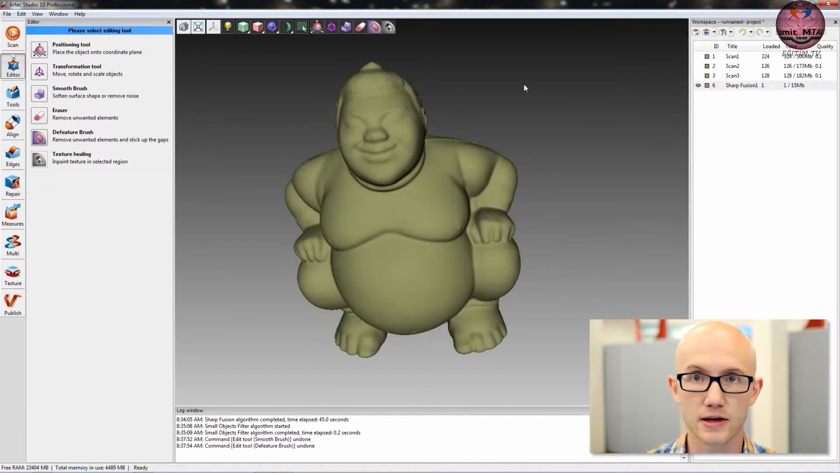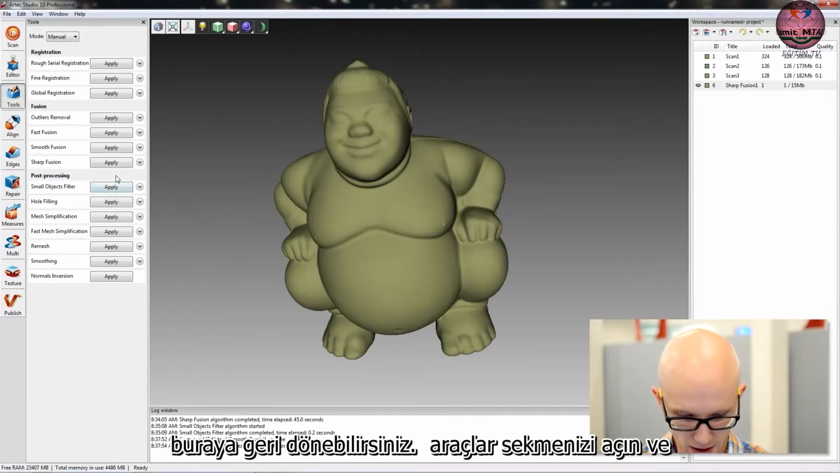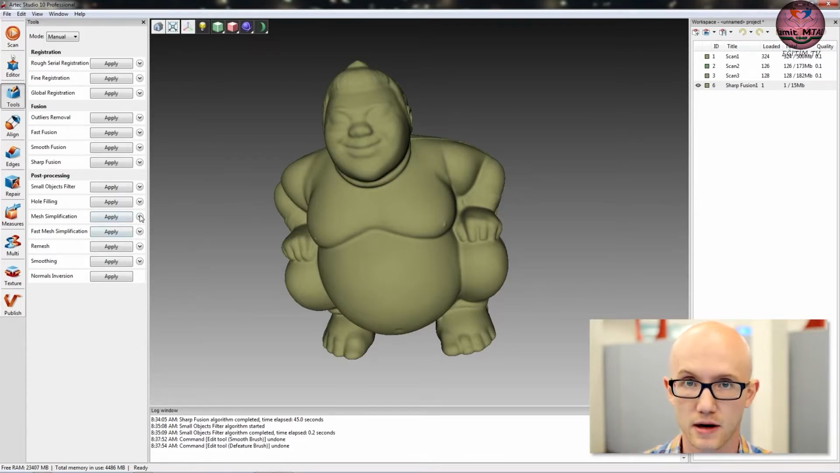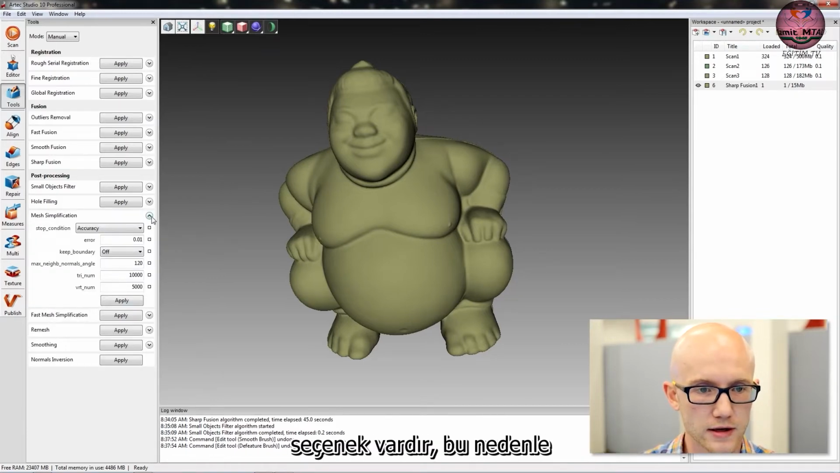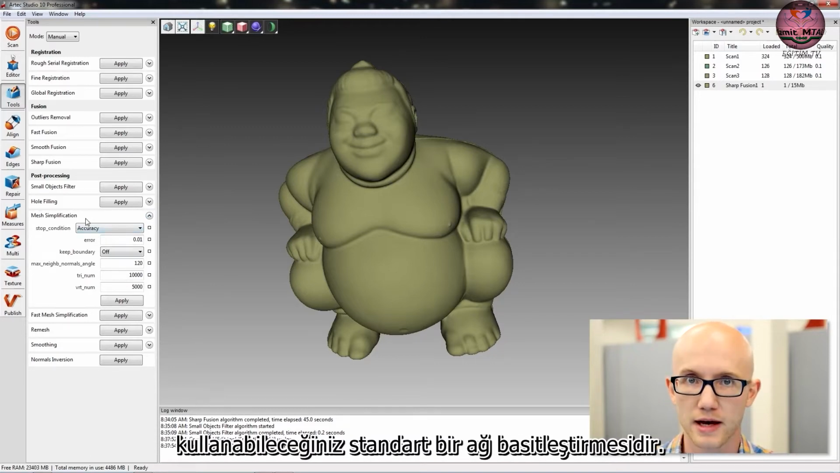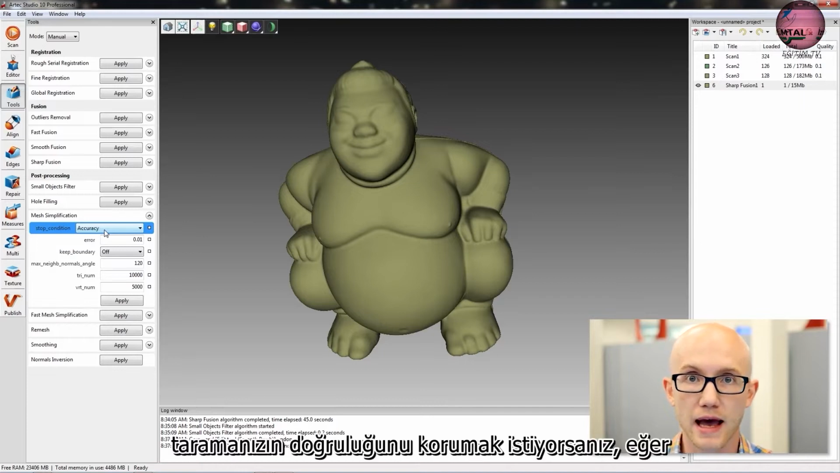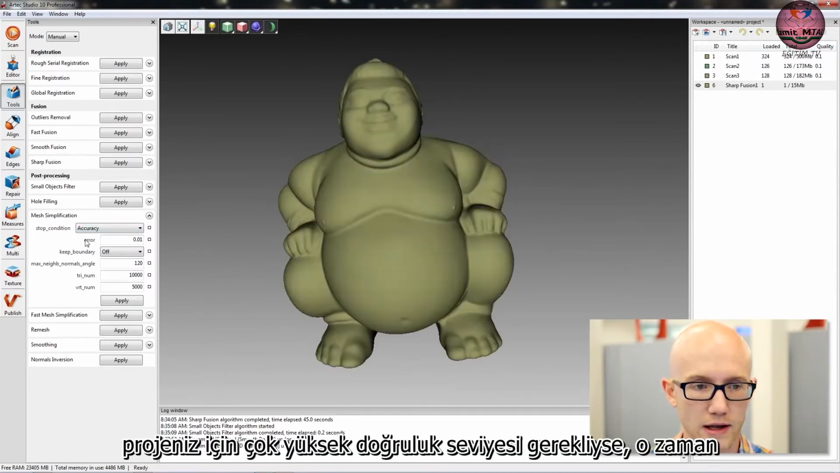So what you can do if you do need to reduce this is come over here, back to your Tools tab, and use the Mesh Simplification options here. There's 2 options in Artec Studio 10. In Studio 9, there's only 1 option. So the first and original option that is in both versions, 9 and 10, is the standard mesh simplification. You can use this for mechanical objects, or if you want to keep the accuracy of your scan. If the very high accuracy level is essential to your project, then you want to use this.